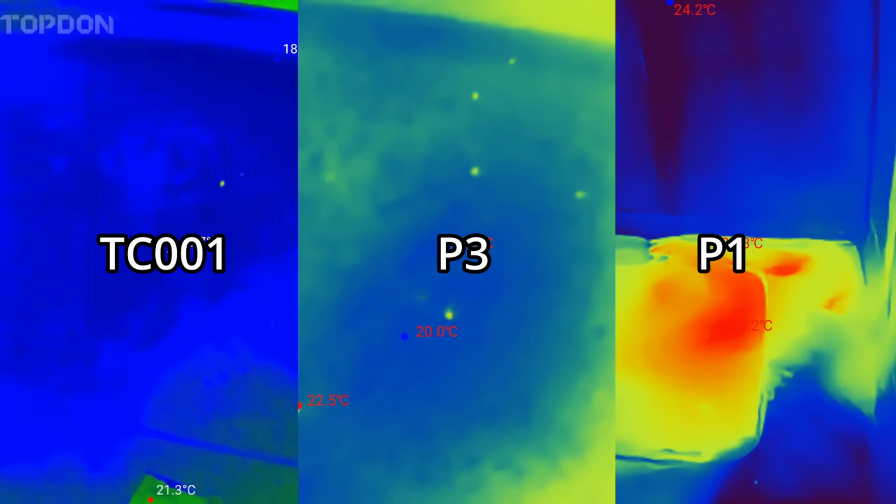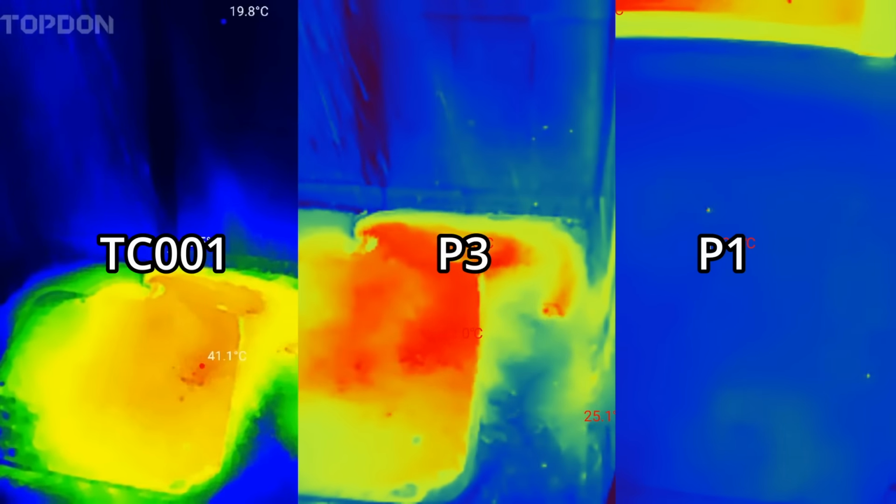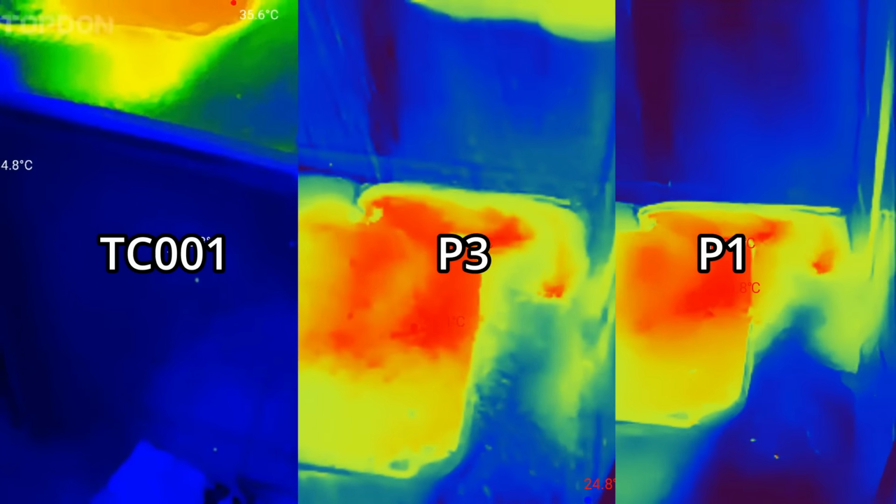All of these are great cameras for this range, and I think the Topdon redeems itself here. Very pleasant image to look at, though clearly they're overdoing the smoothing a bit. We can see the difference in the sensors. The P3 has the most sensitive 35 millikelvin sensor, so we're getting all those little splashes and trickles on the wall that we're just not seeing on the Topdon, which has either a 40 or a 50 millikelvin, depending on who you believe. The P1 is also picking up some of that detail. Again, just really impressive for $100.